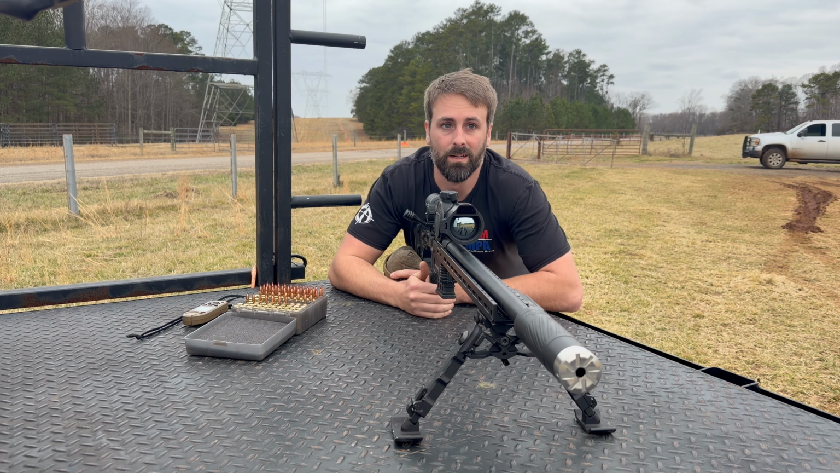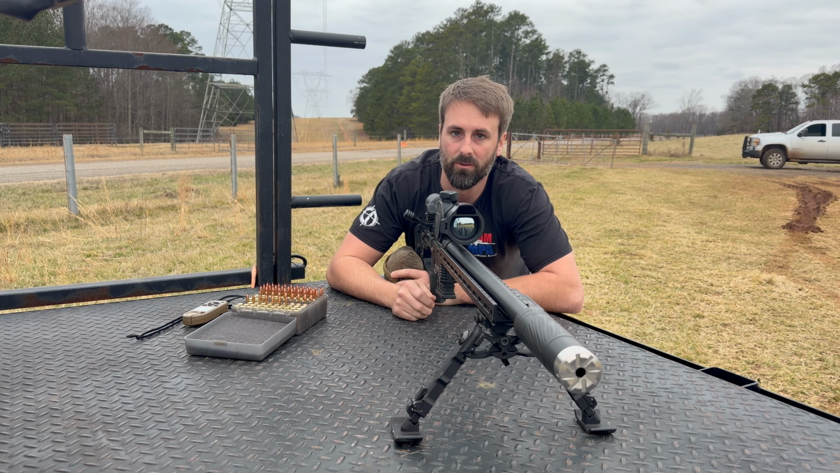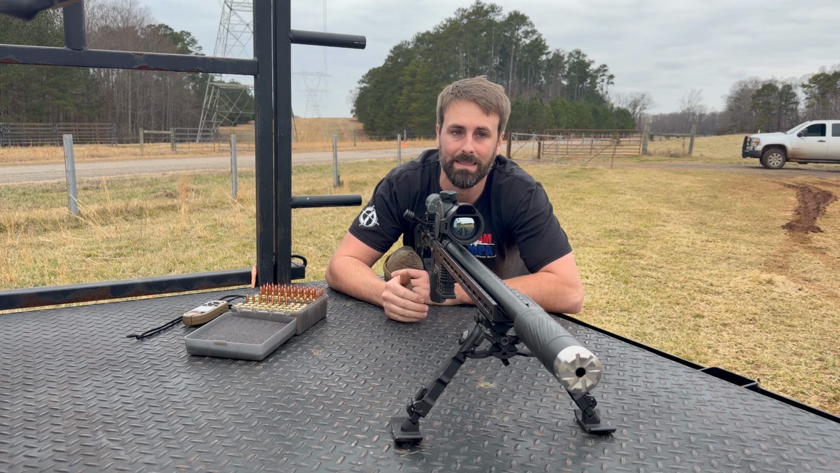All right, guys, we're out here. Finally got on a range where we could shoot some distance. We're going to shoot out to about 700 something yards. I hadn't even ranged it yet, so we're going to range this thing. We're going to shoot it out there. I'm going to show you how easy this is to set this ballistic calculator up.